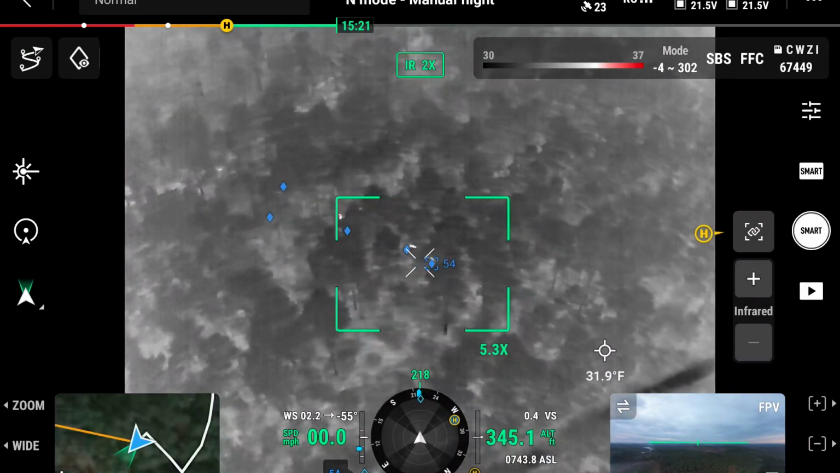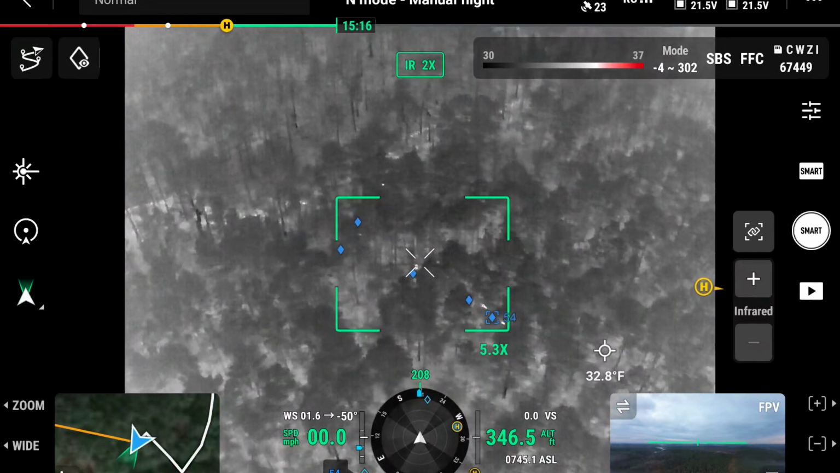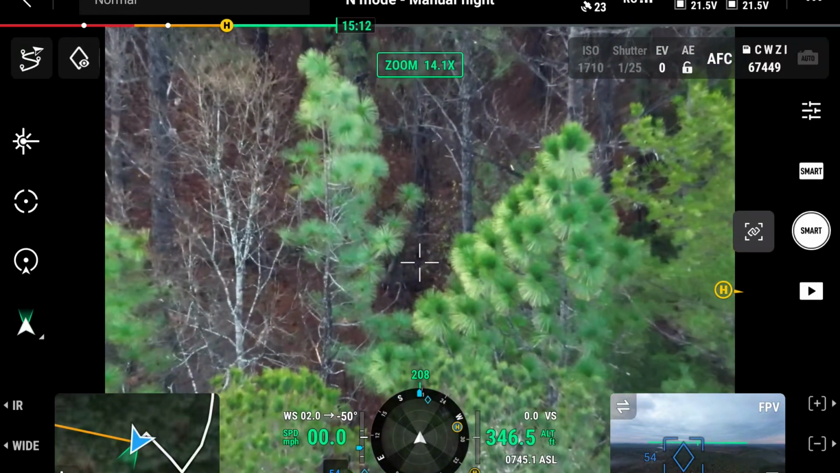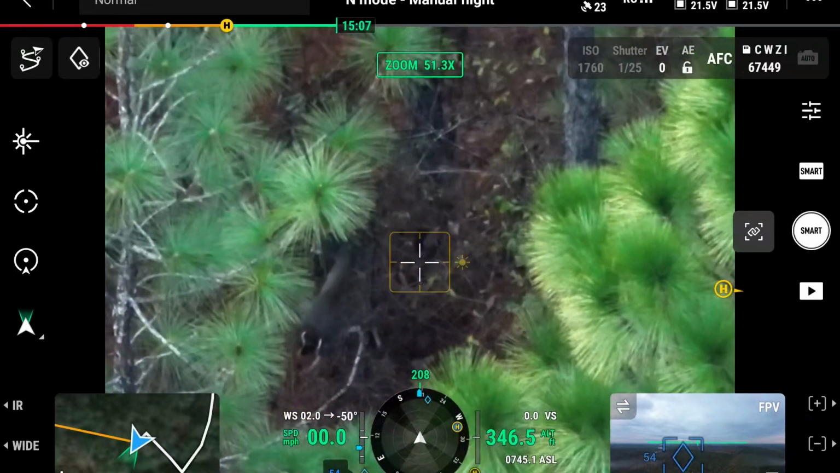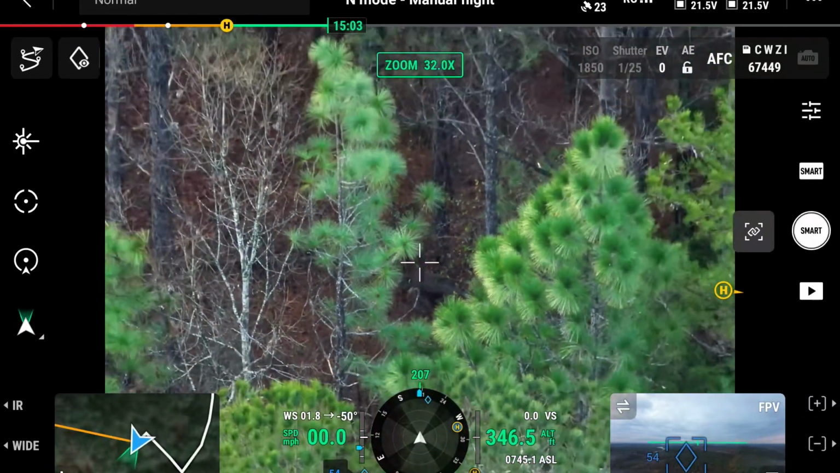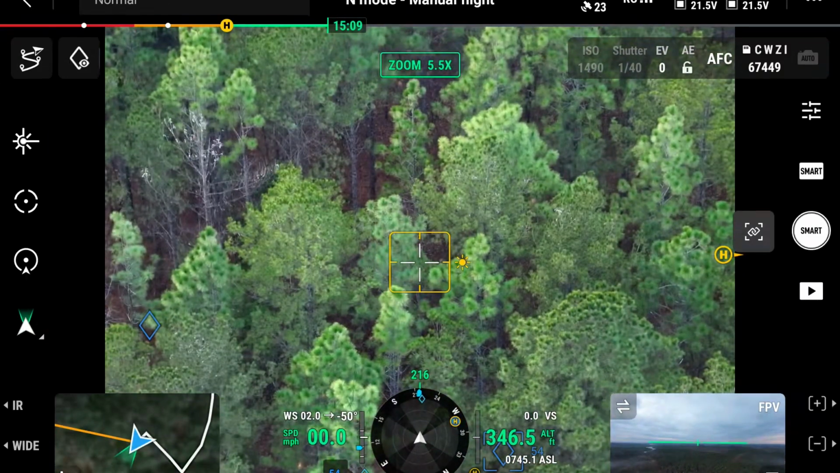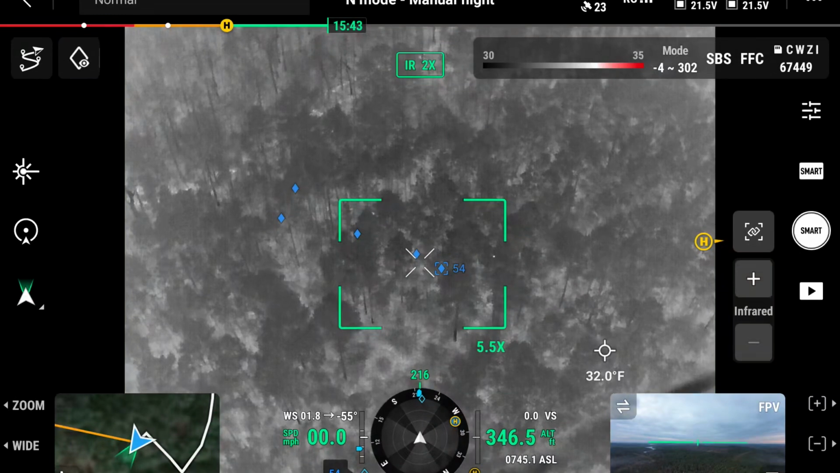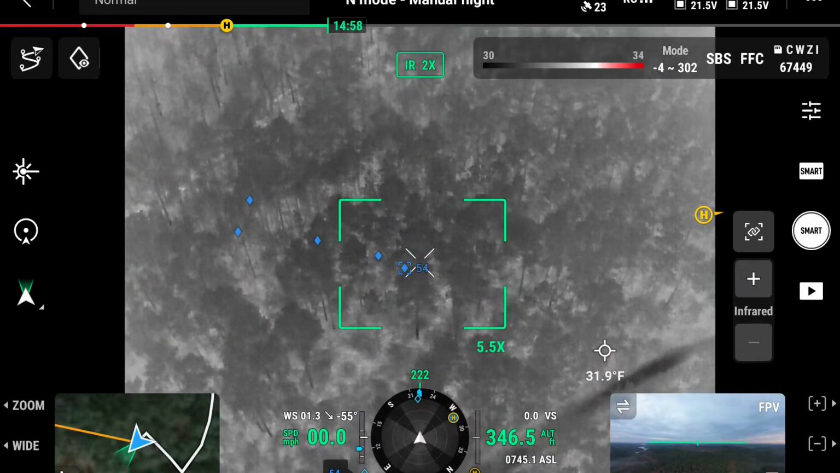Now, I'm sure none of these are bucks that I'm seeing right now. So let's take a look at that one. It's like another doe. Let's see, that's a doe. So none of these are bucks. But when we learn these deer travel routes, I'll go back and look today what the wind was. I think it's northwest.